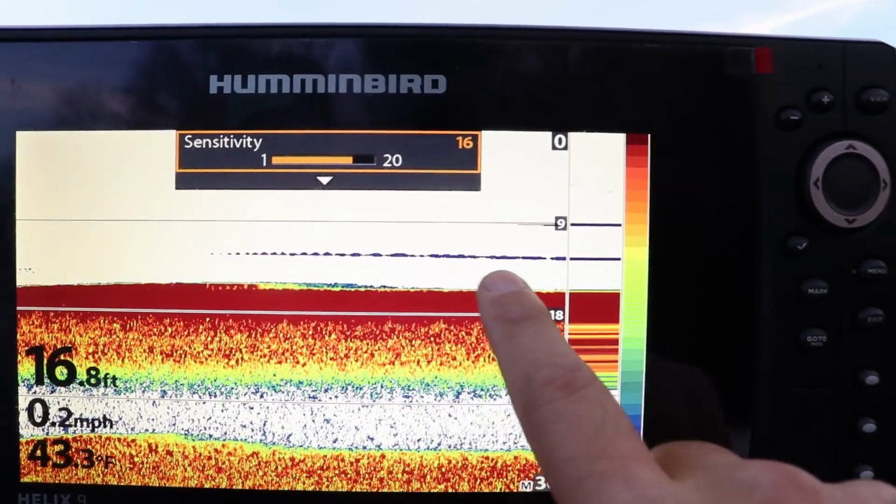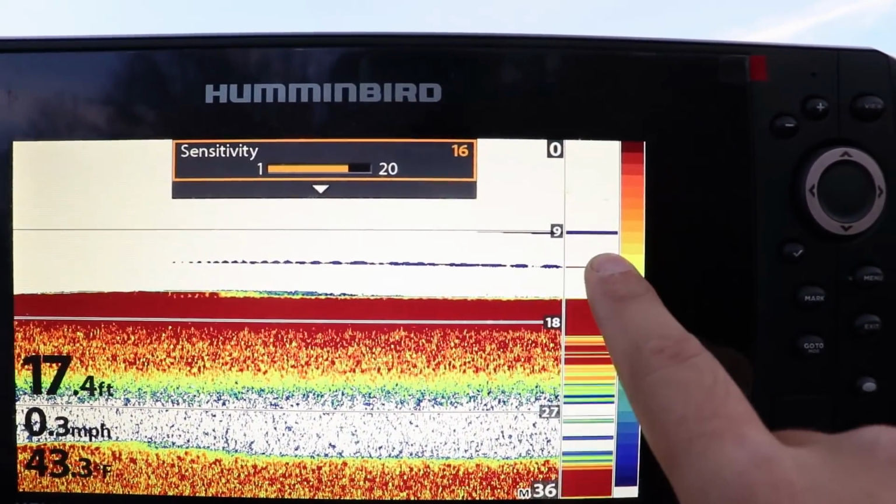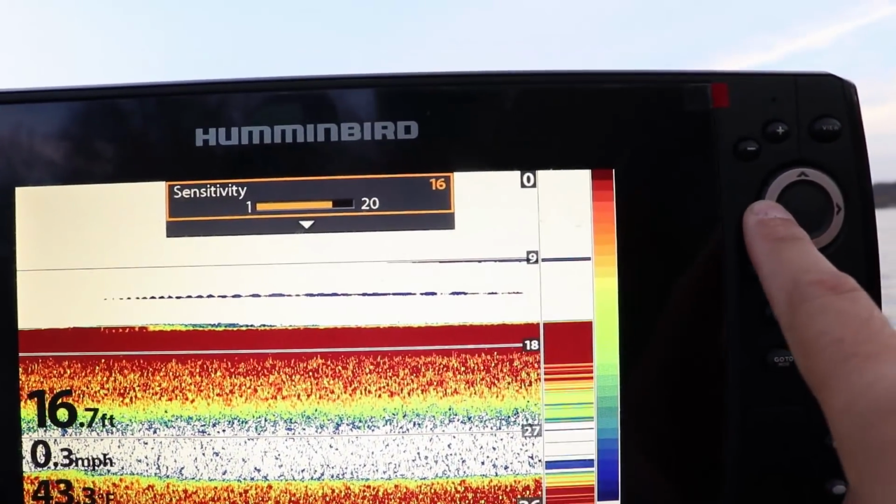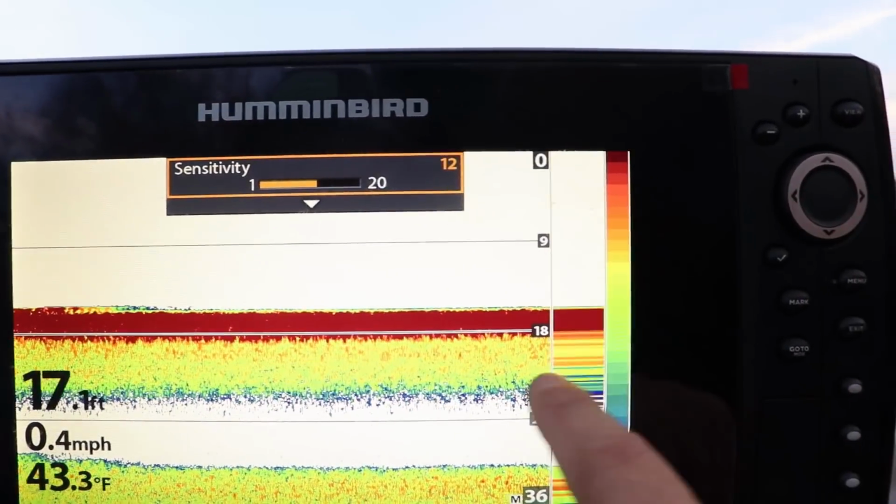See, now stuff is coming in here. This is probably a leaf. There's some leaves in the water. I doubt they're fish. This is just getting cranked up way too much. I usually run my sensitivity about 12.